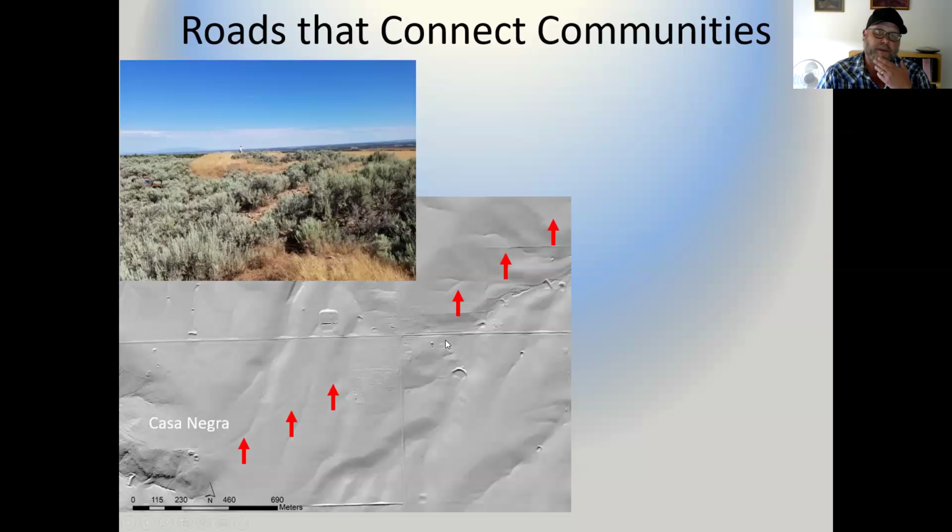So there's roads that connect communities too, kind of a larger scale. This is a road that connects Casa Negra, which is out by San Canyon Pueblo, located on private property, up to a site called Shields Pueblo, which is north of the Goodman Point unit. This image on the top left, I actually took from the southern great house here, looking to the north and west. That's Kyle Basinski on top of the other mound.